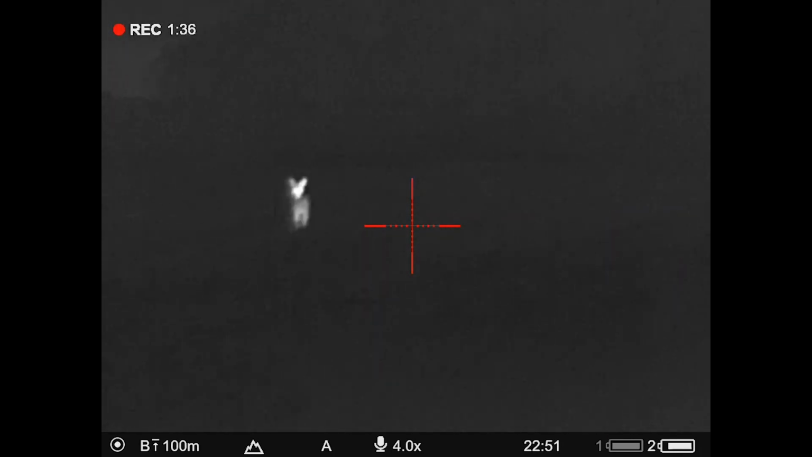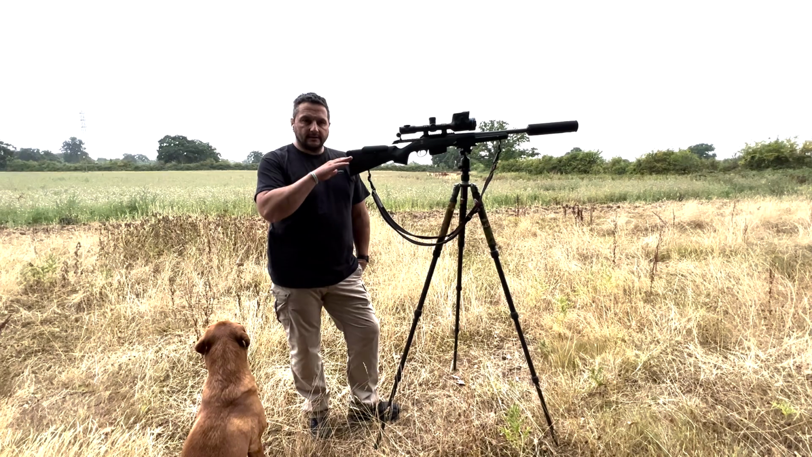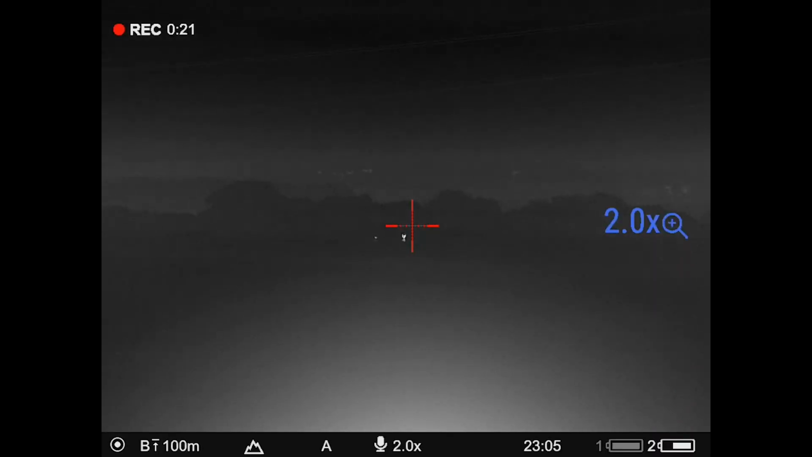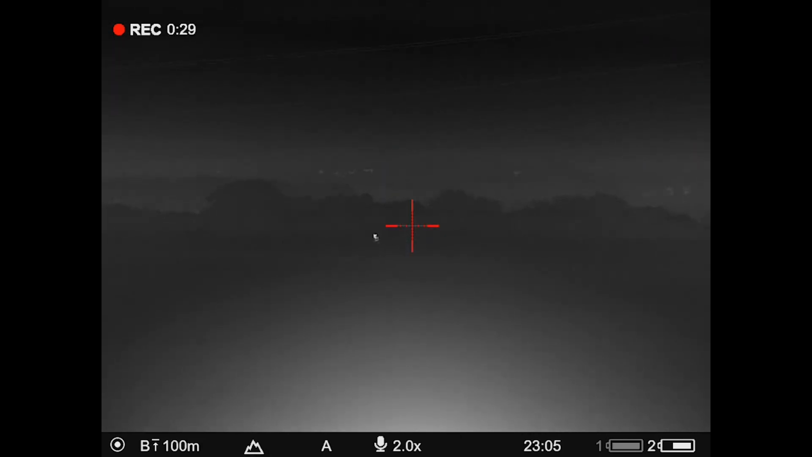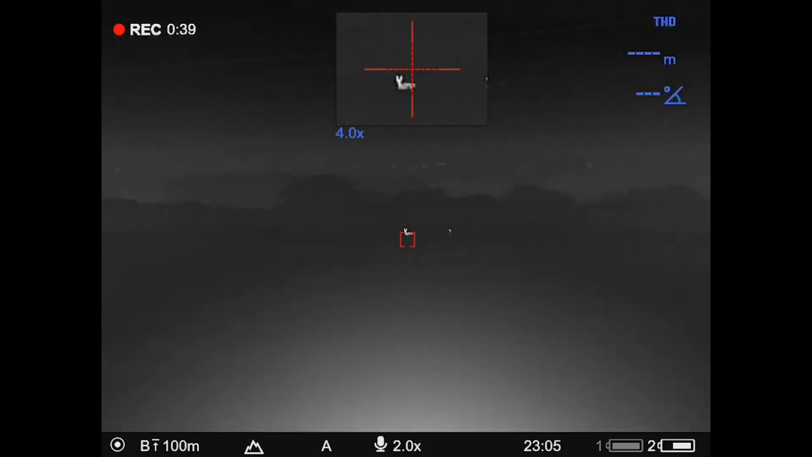So that was a clean dispatch, and then we moved on a bit further, and I saw something in the hedge line, and I wasn't too sure. So I got the scope out, and got onto it, and straight away you could see it was a Charlie. It was just manoeuvring up and down a wall and in and out of the scrub, and it was quite difficult to see because there was quite a lot of cover around. It was the edges of the field, so it had a lot of long dead grass and stuff, quite a bit of cover. And when I pinged it, it was 165 meters.